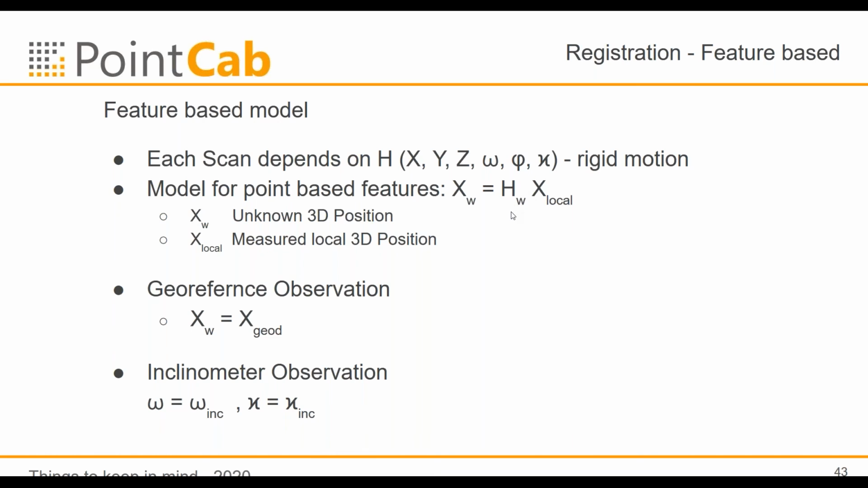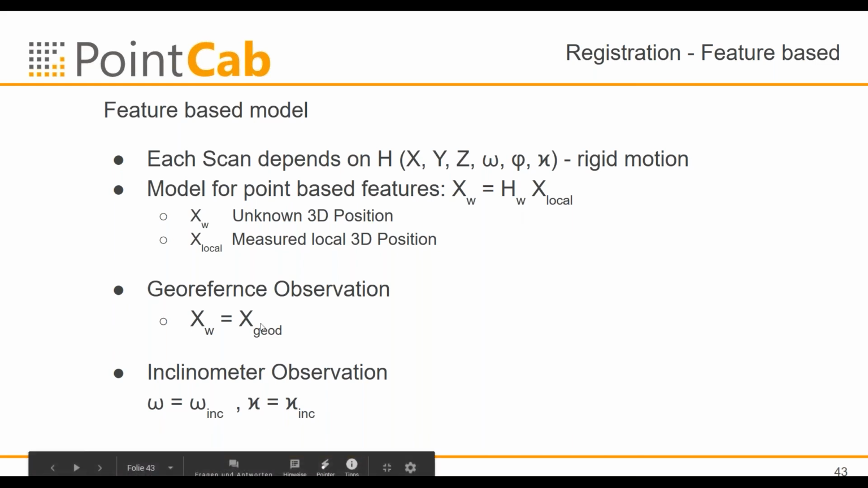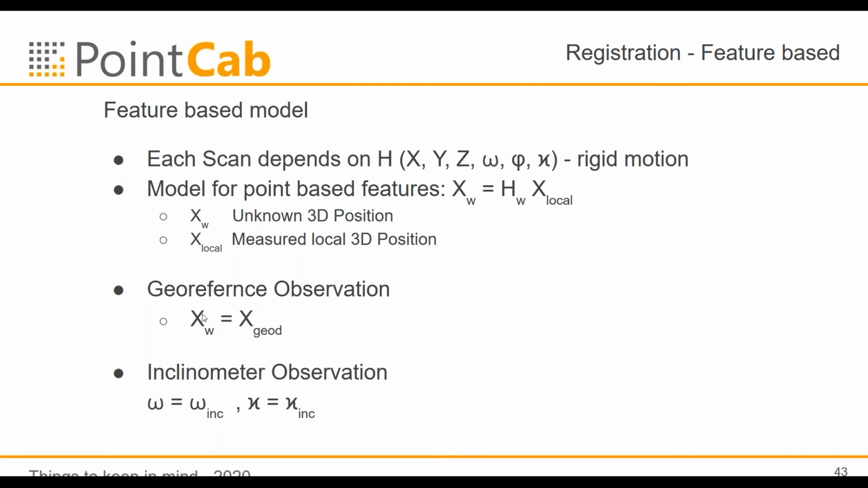If we want to introduce the georeference observations, meaning the geodetic points, then we just say we have an X coordinate of one of the features, and this is already the world coordinate. We need 3 of them to have the so-called gauge, or the datum, of your scan. Otherwise, one of the scans will be the zero point.